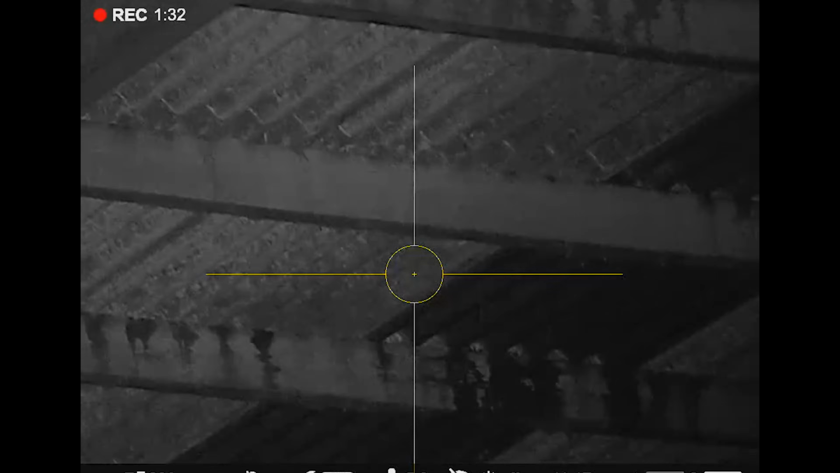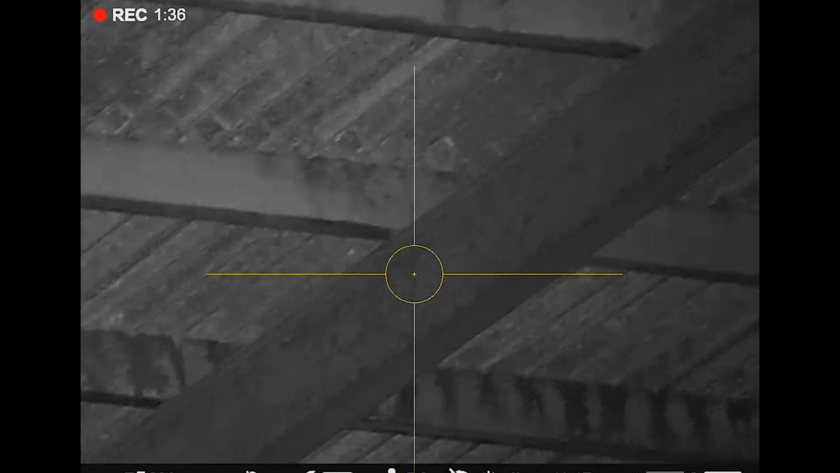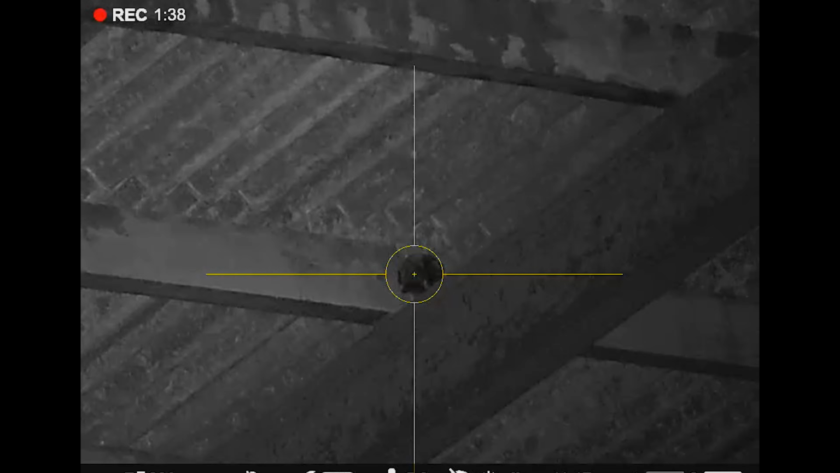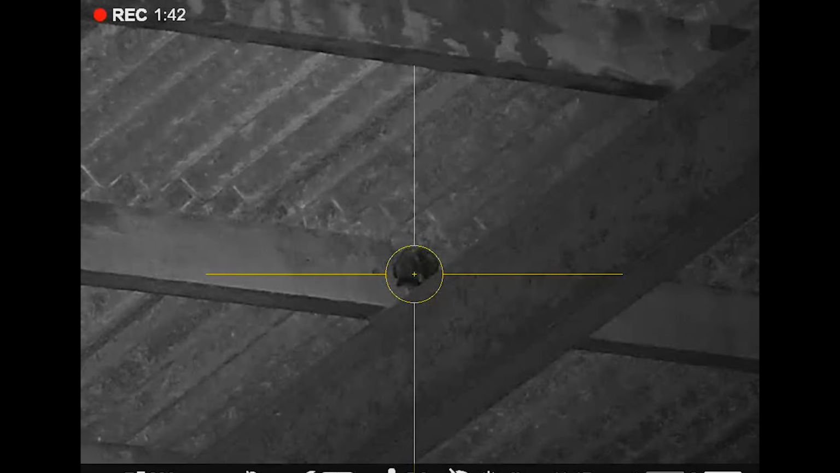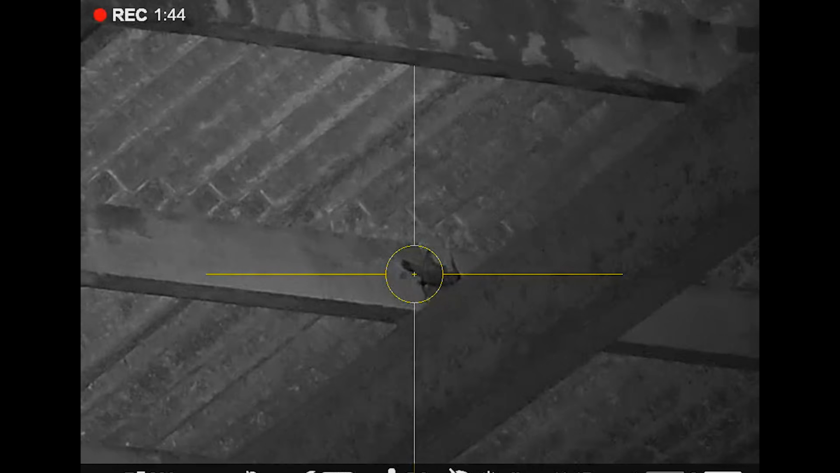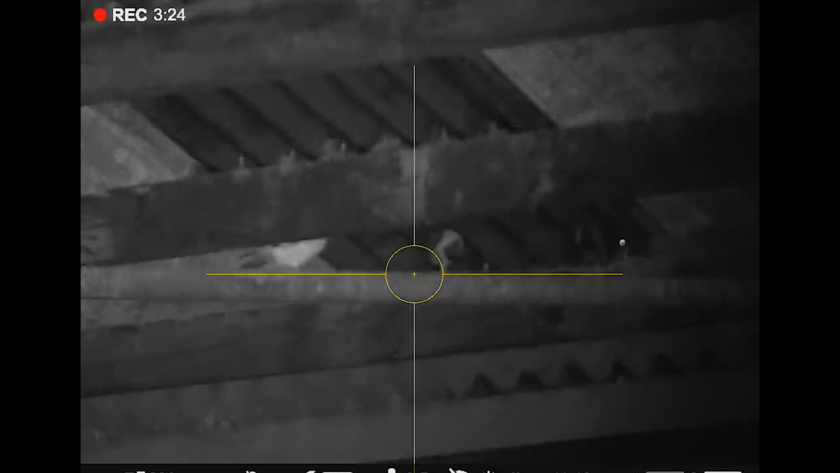Right, ready to go. Just a final check. No, we're okay. Dead on the perch, didn't twitch, did not twitch. Yeah, you see now, this is what I'm talking about.